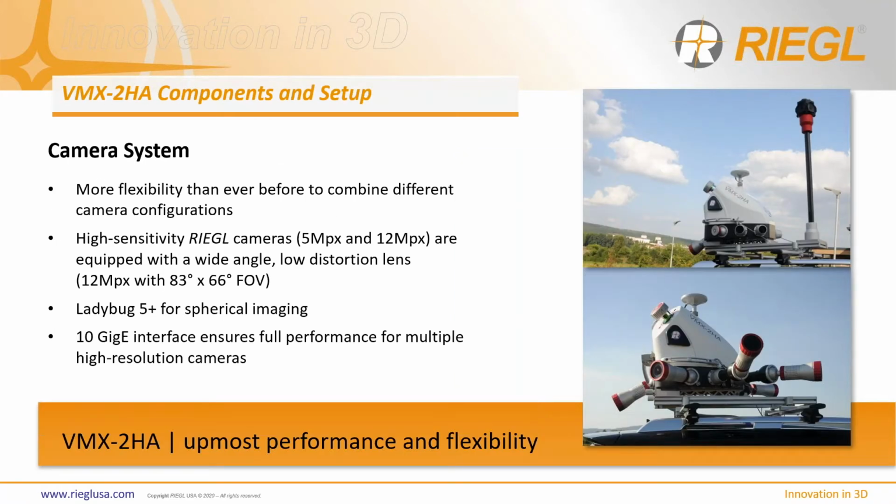So the big focus and the big change from previous iterations of the VMX has been the way we've added on the camera system. So I like to call it the scanner and camera system of the VMX2HA, instead of the VMX 450, 1HA, 250, what have you, with a camera system. That was an add-on package. This is a combined complete package. So I use the AND camera system phraseology for this.